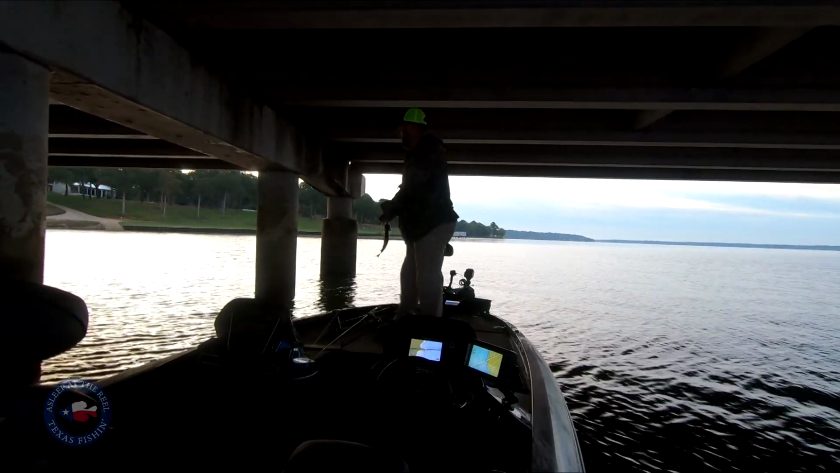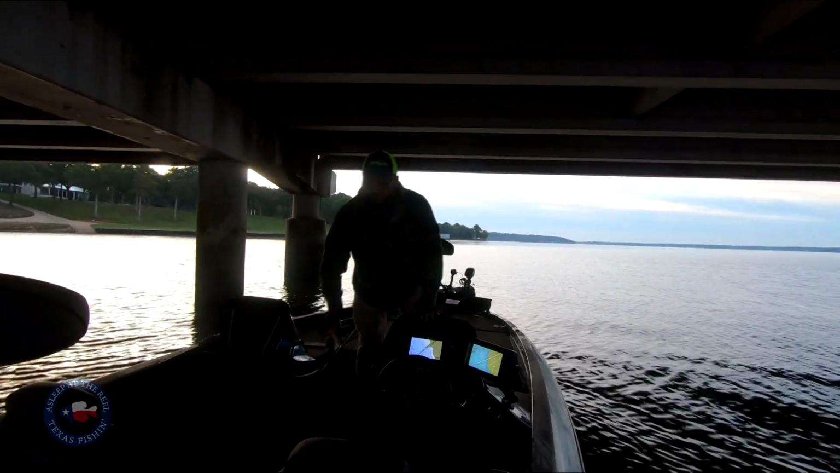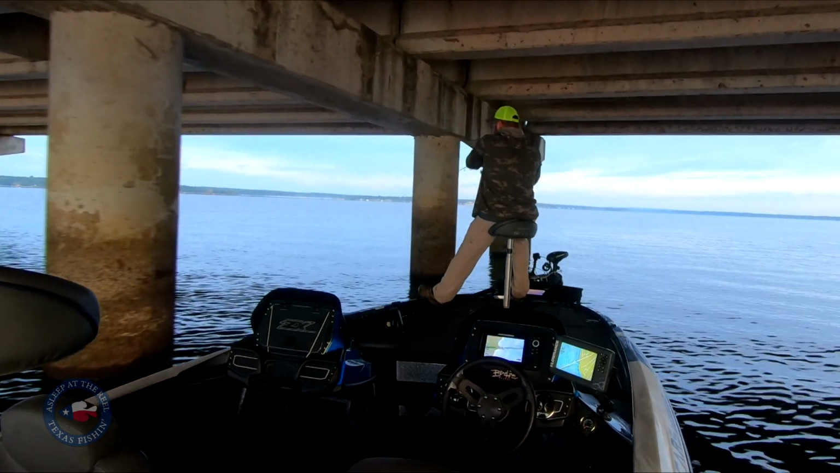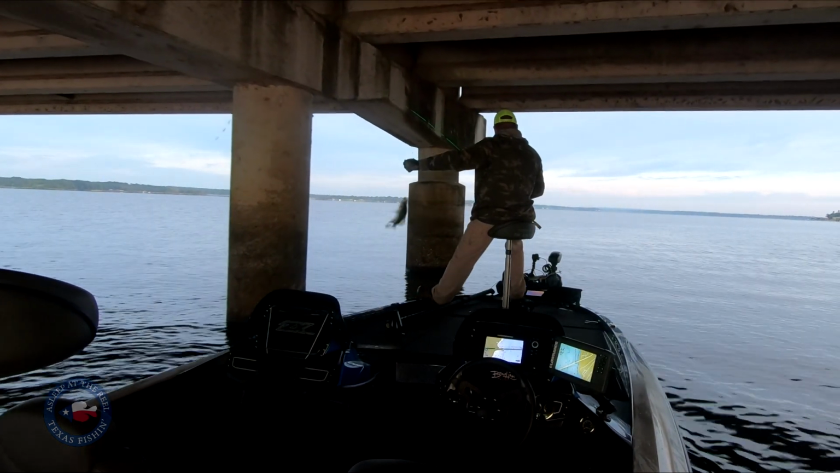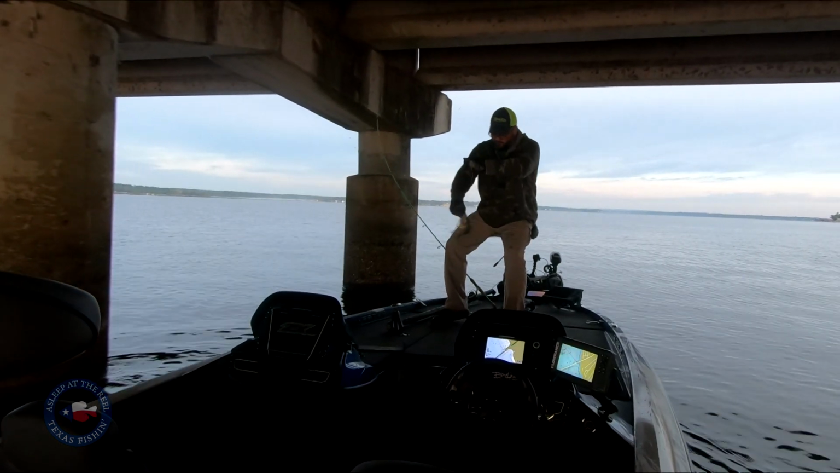What I'm doing, I'm using a nice heavy jig. We got 2 weights on there. I want to make it really heavy, and I'm trolling at about 50% or level 5, and just going around these posts. A lot of people just kind of fish the post.